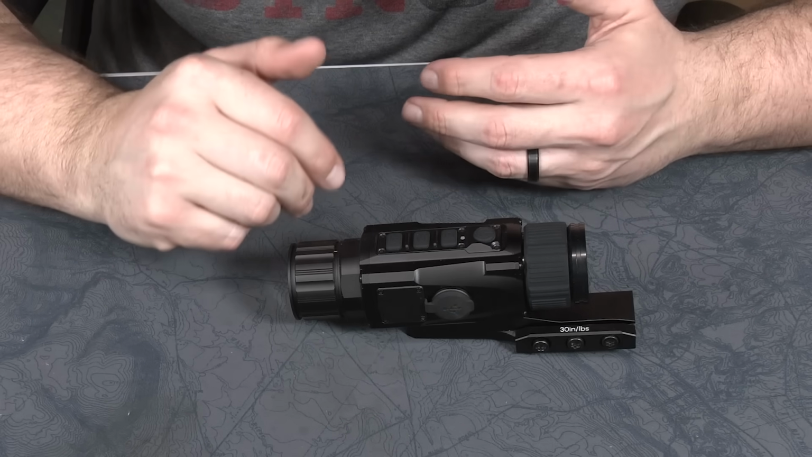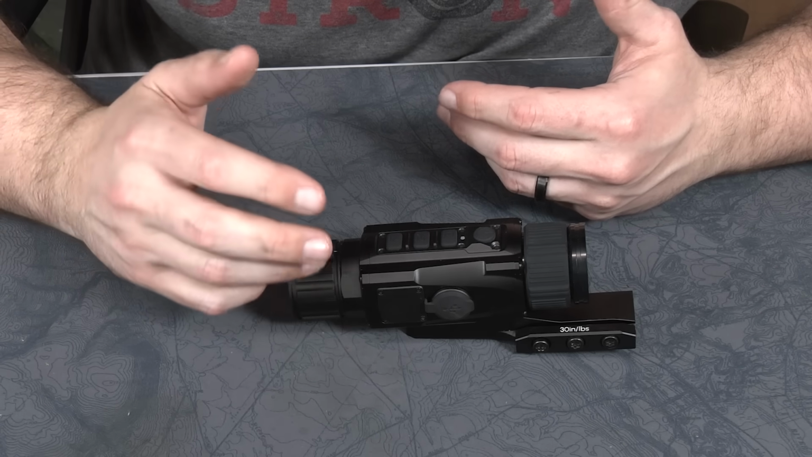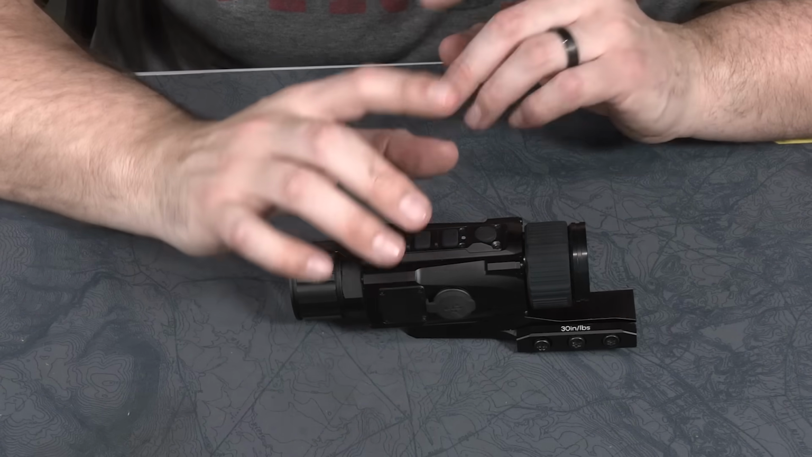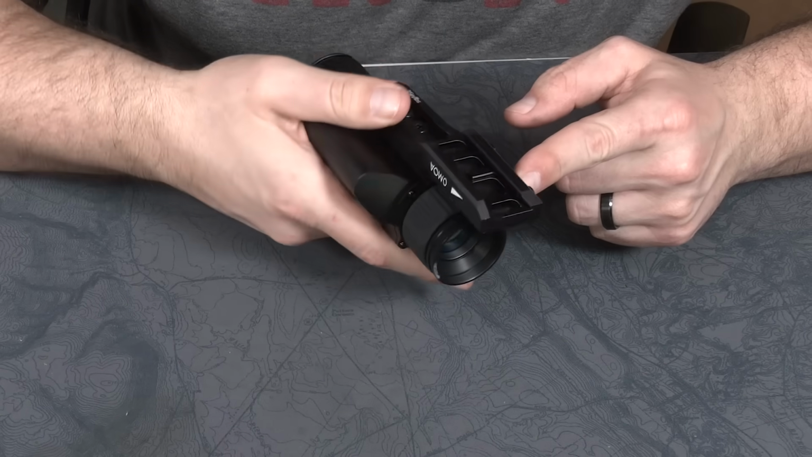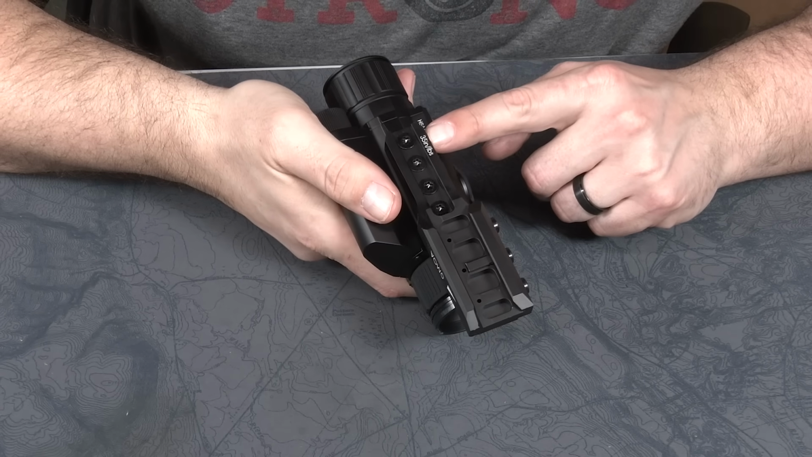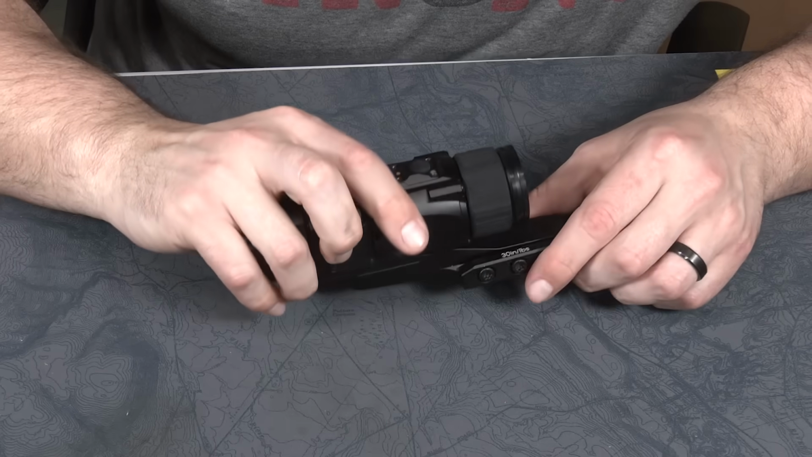improvement, future iterations, or maybe they've even integrated some of these things into their other products in the line. I'm not familiar. But the first thing I will give them praise on is right here and here, there are measurements for the torque on the bolts when you assemble the mount.